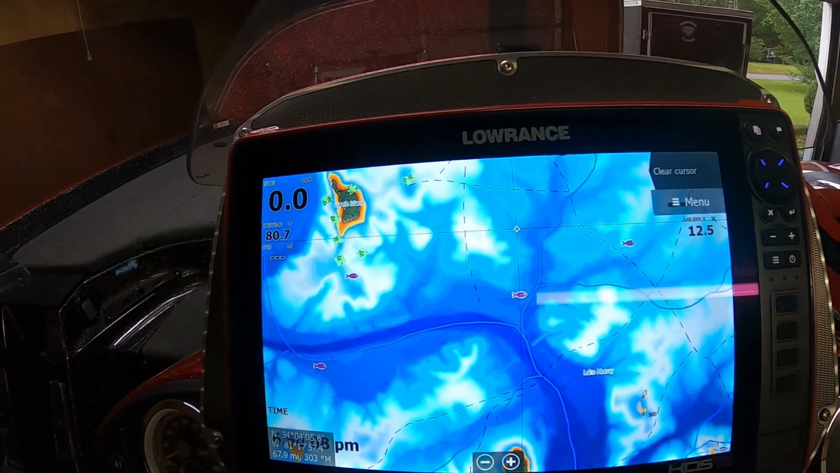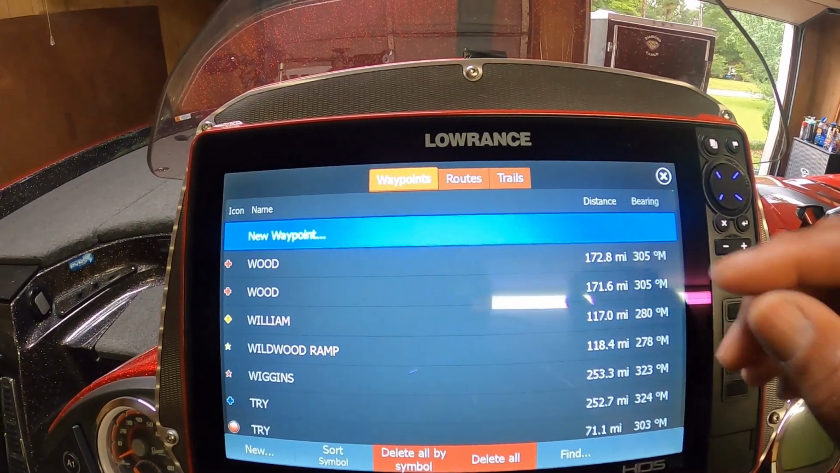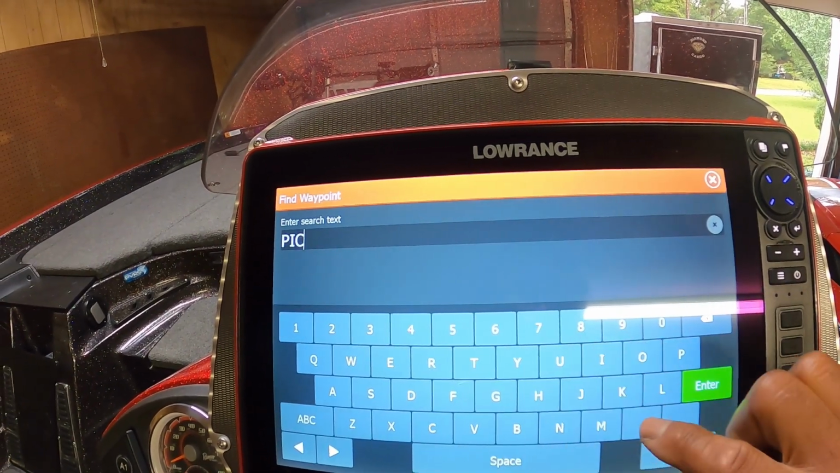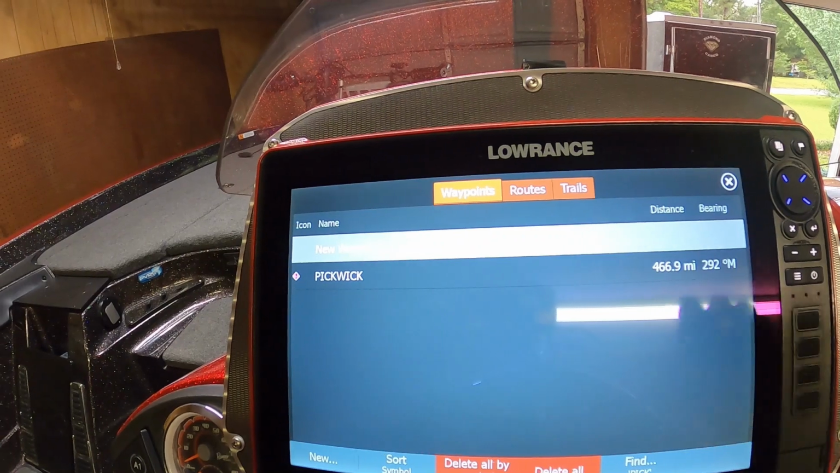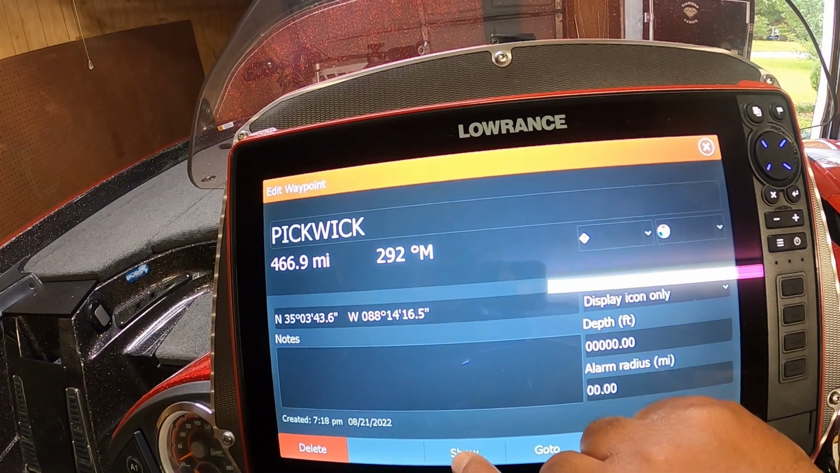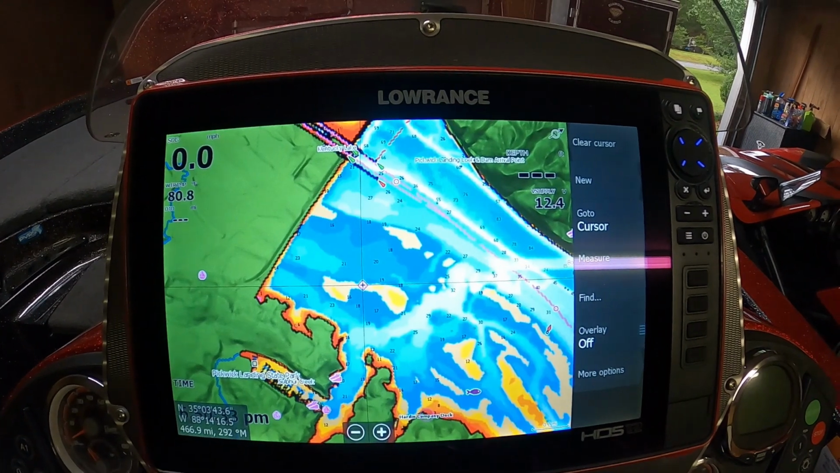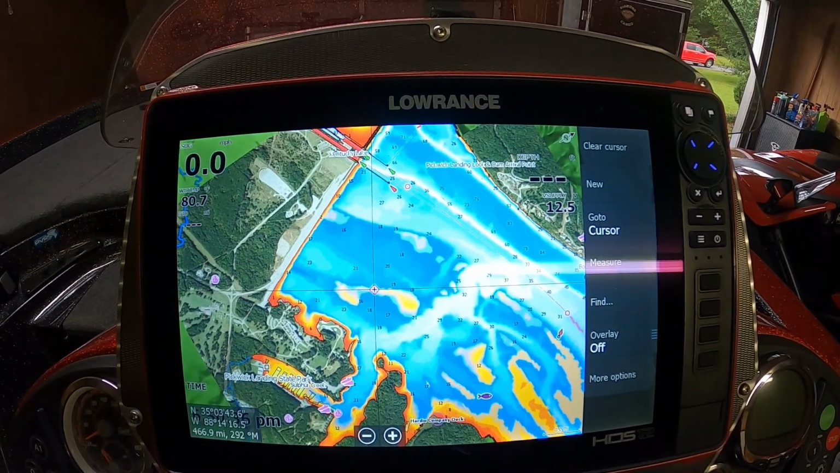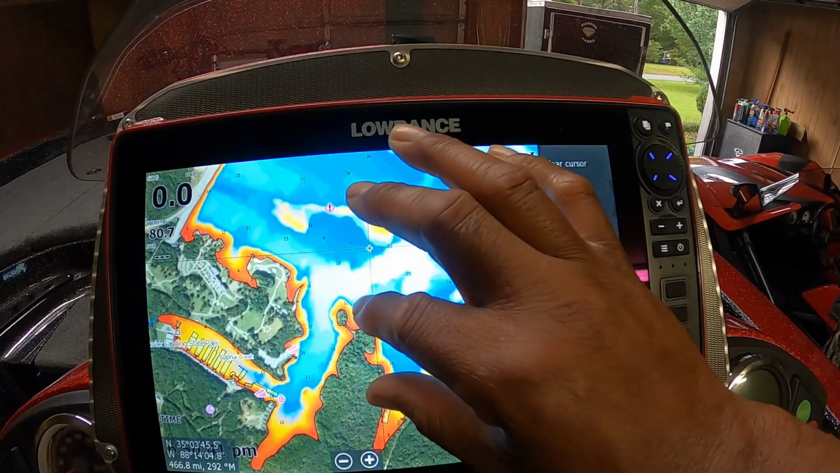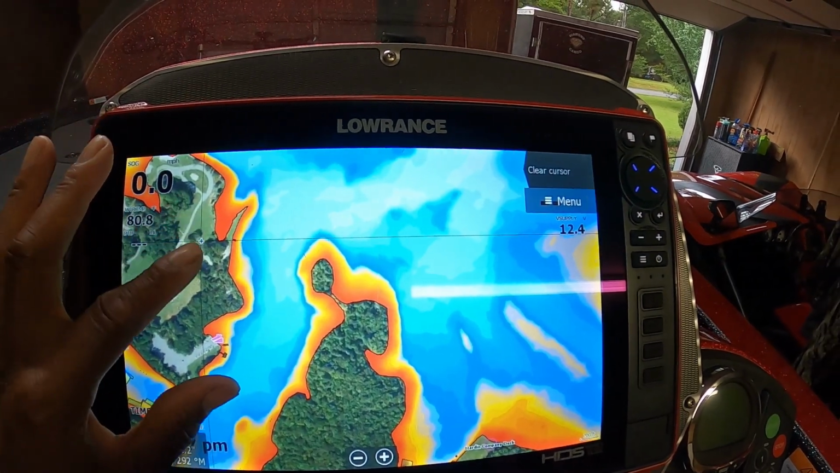I'll hit my pages key, come over to waypoints, because I got a waypoint set already for Pickwick Lake. I'll go down here to find, and I'll just type pick, hit enter. There's my waypoint for Pickwick Lake. I'll highlight it, then I'll hit show. And it's going to take me out to Pickwick Lake. And remember, we're still on depth 1 on our custom chart. So we still got 0 to 5 feet is red, and so on and so forth. The same colors that we set.